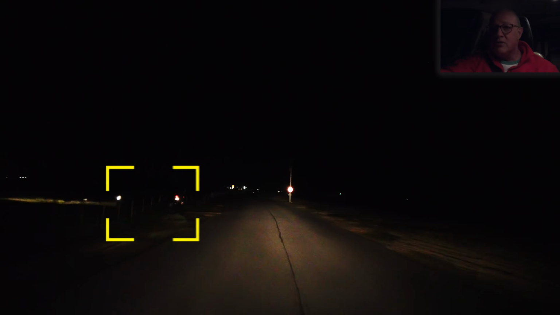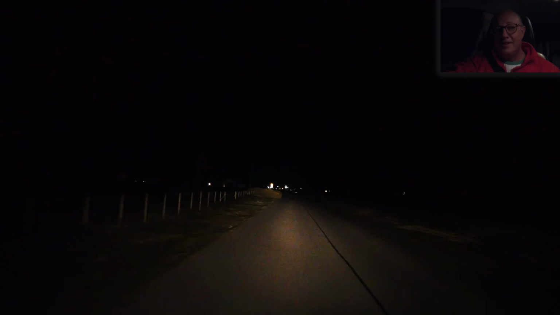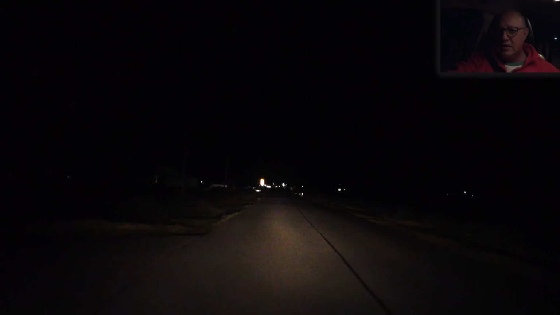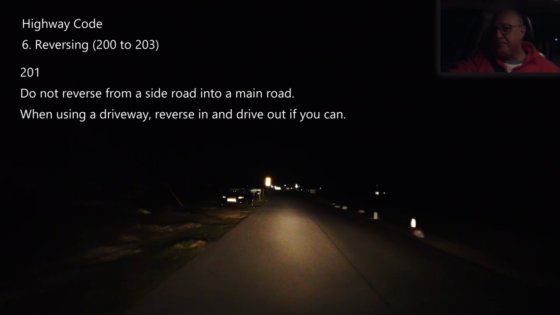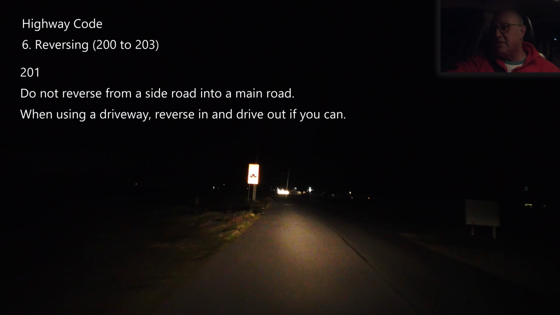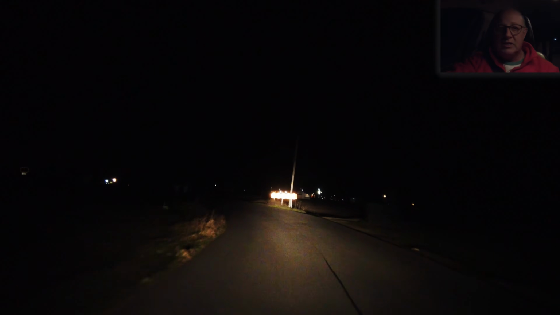Car reversing out. Whoa, a hazard. You shouldn't be reversing out onto a main road. I think that's in the highway code. If it is, I'll put it on the screen. Level crossing ahead. Romney Hythe and Dymchurch Railway, the miniature railway. Definitely not going to expect a train.